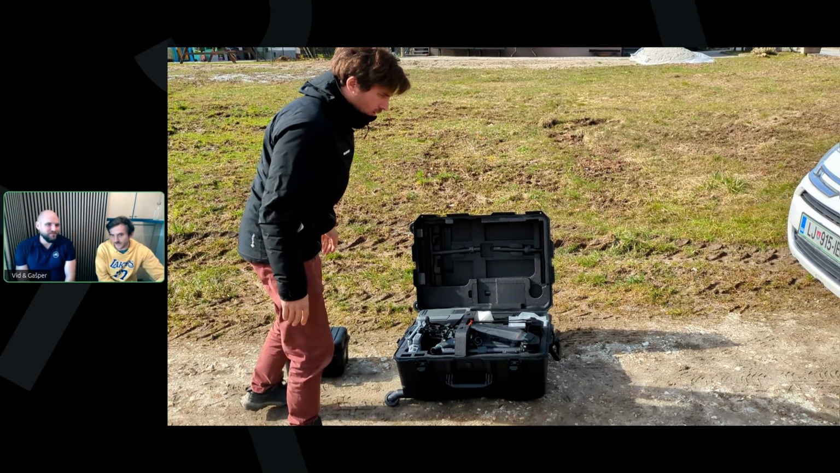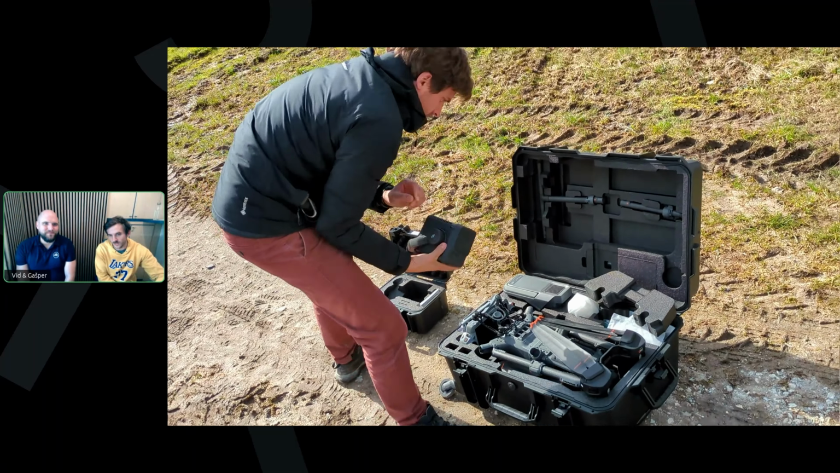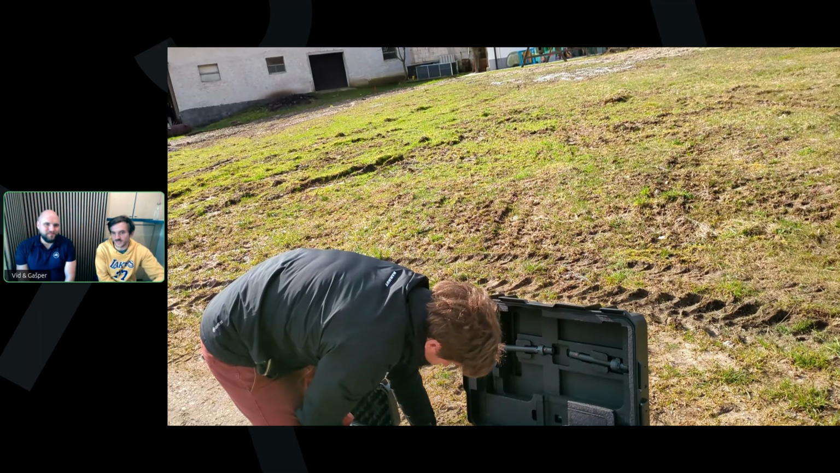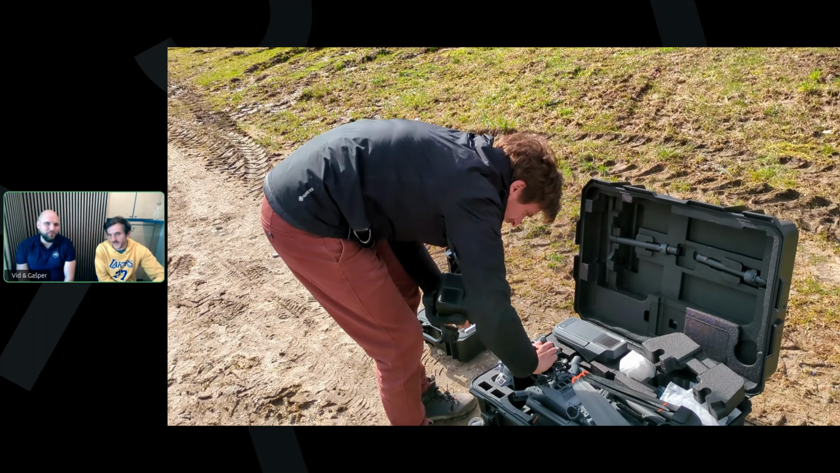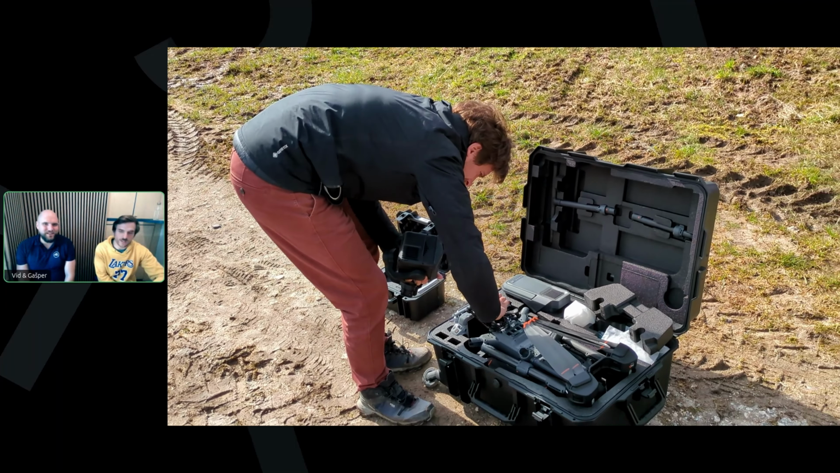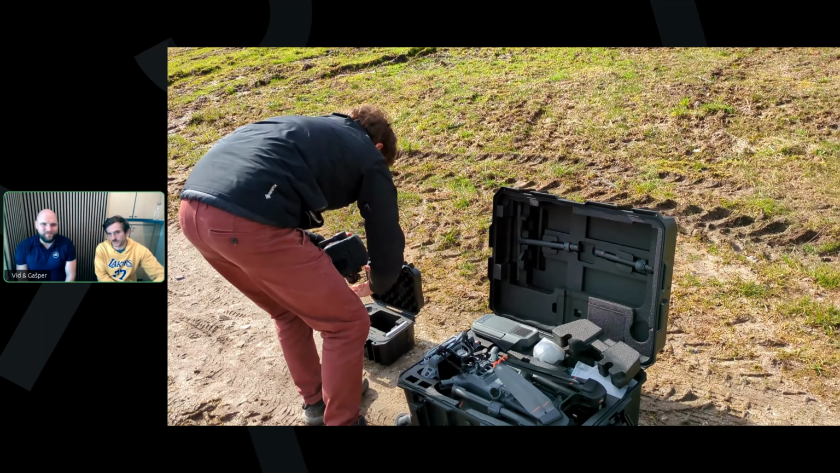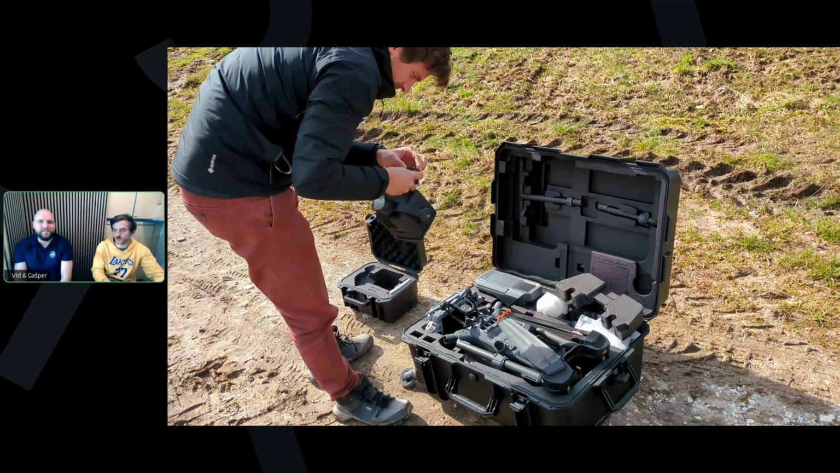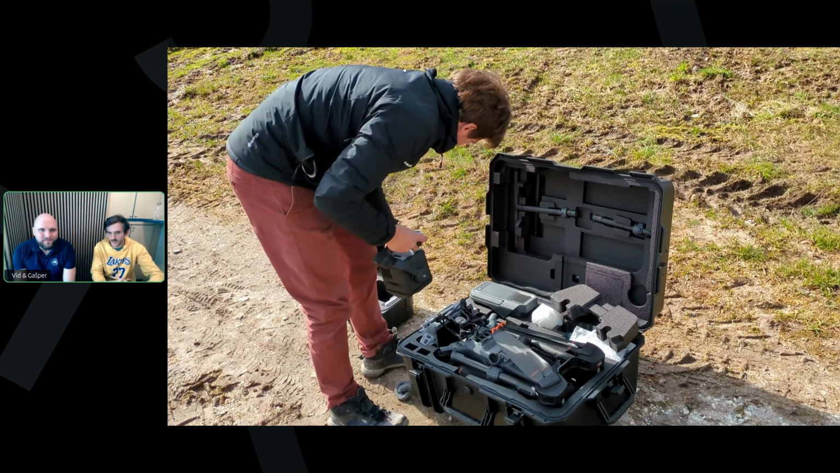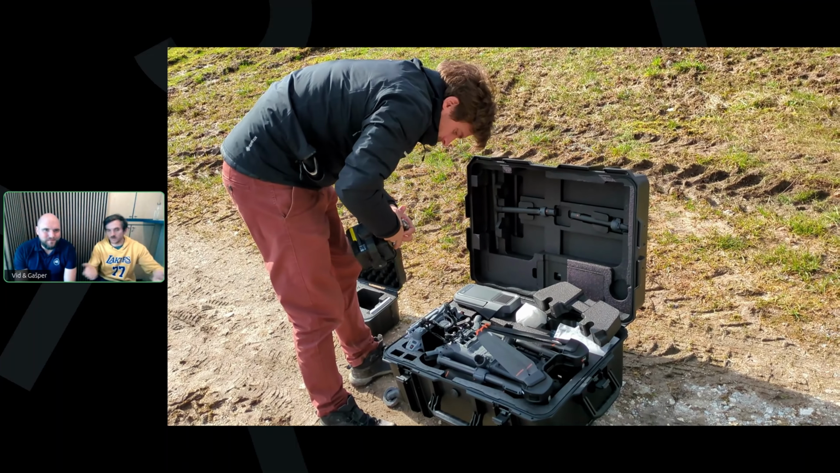There's also a special bag for the LiDAR sensor, and you have to unmount it and mount it, and this procedure is not plug and play. But I think you get used to it, though you have to be careful. I'm used to drones with a camera built in, where you don't have to do anything, and this is like, oh, I hate this.